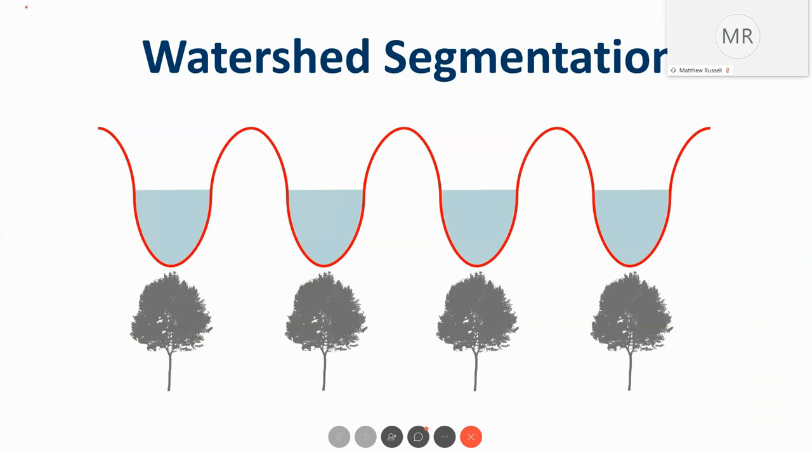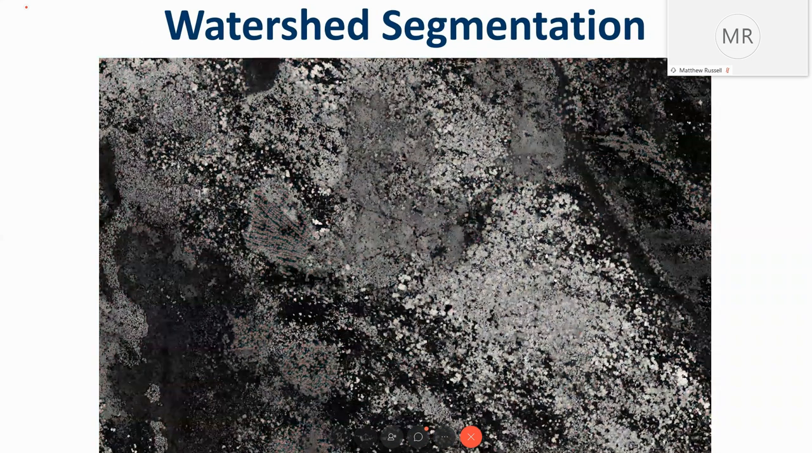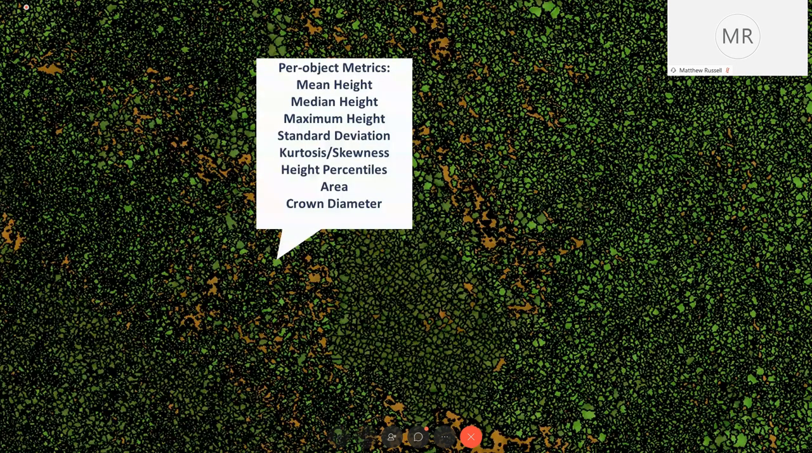So as we run through that process of the watershed segmentation, we end up with objects identified here. So you can see that there's a ton of objects in this rendition. A little closer view of those objects is here.